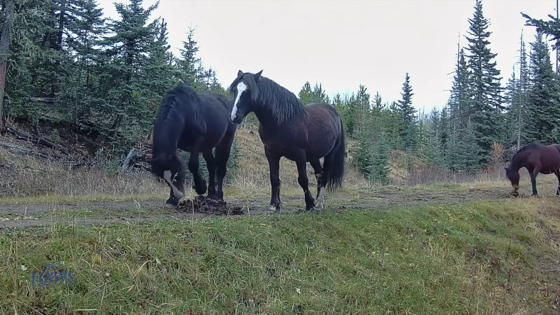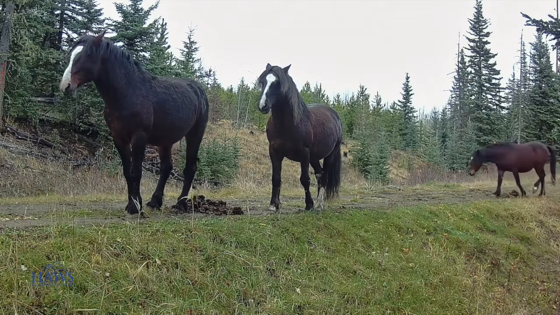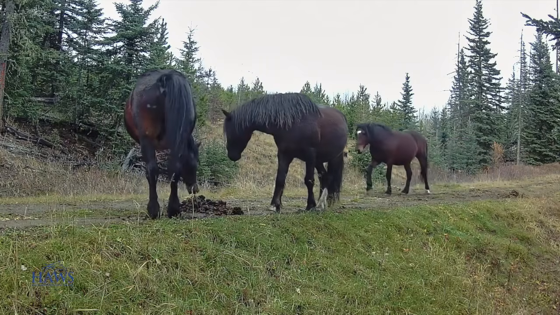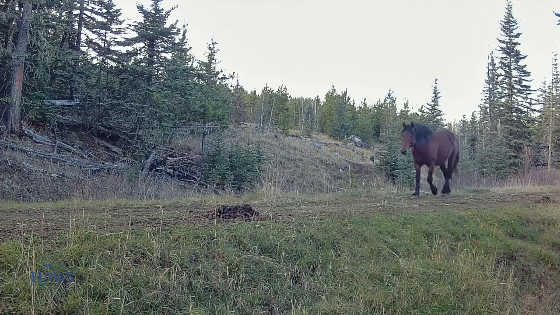And then here comes Dogbone. Dogbone won't go by without leaving his own message. And look at that horse on the right. That's Merlin. Here's Fritz. He's coming by and he doesn't really care about the pile. He usually pees on it.